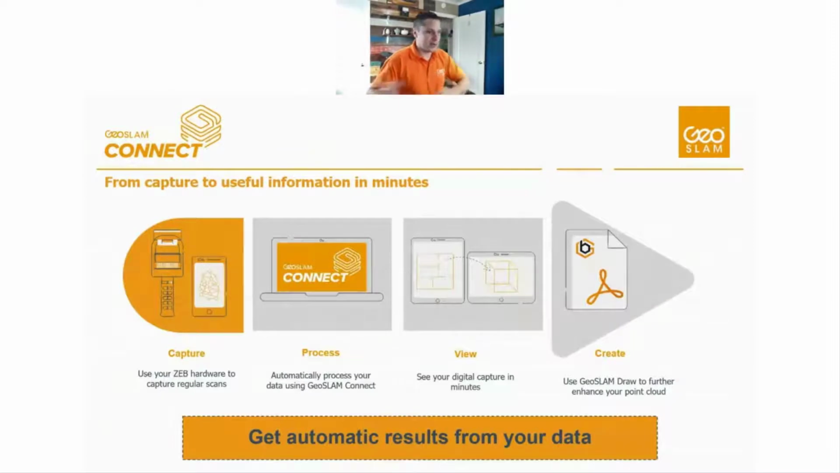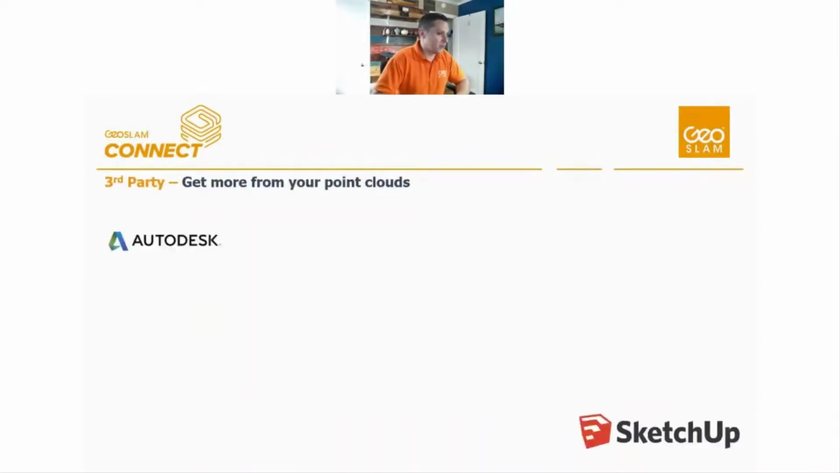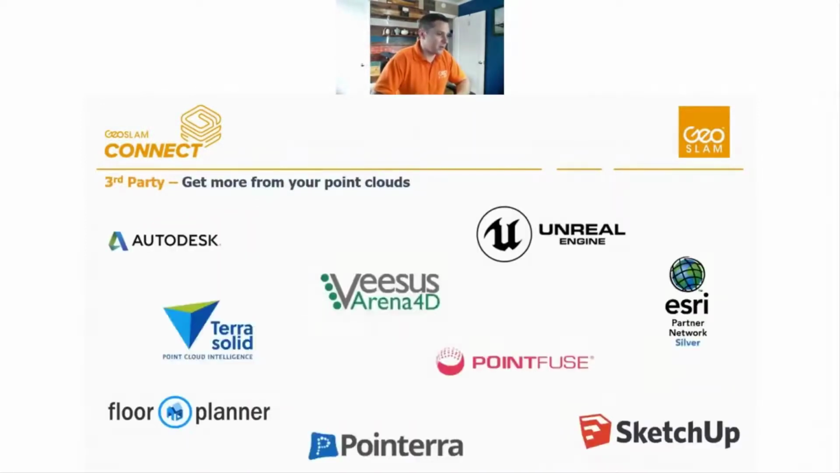And then from there, we can export it out to a universal file format or bring it through our Draw platform in order to create additional deliverables from the data. But the end goal is to get that data out into your platform of choice, whether it's an Autodesk or an Esri or anything like that. We can partner with a lot of different third-party applications.